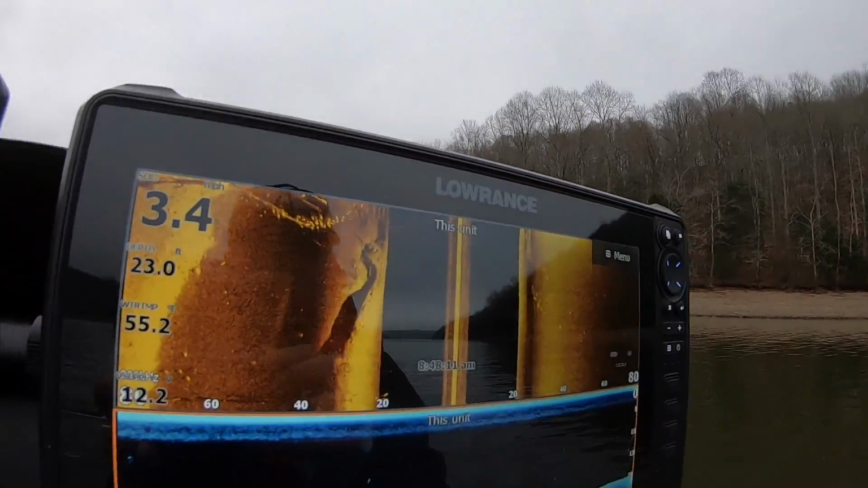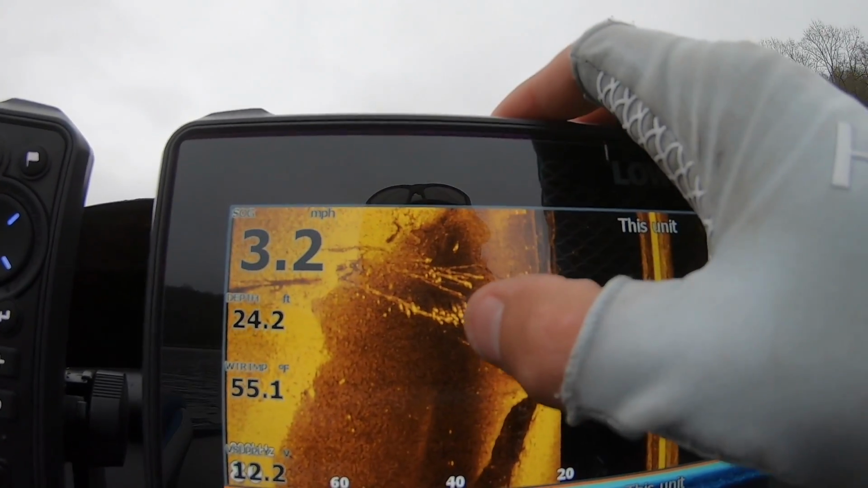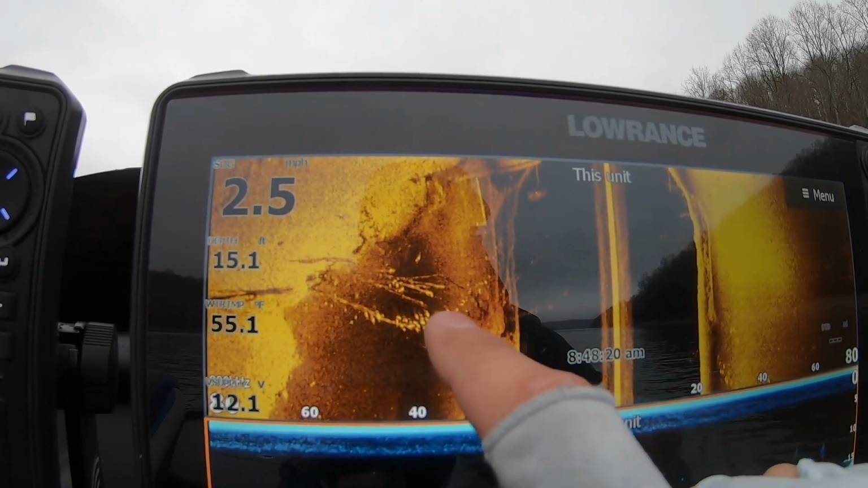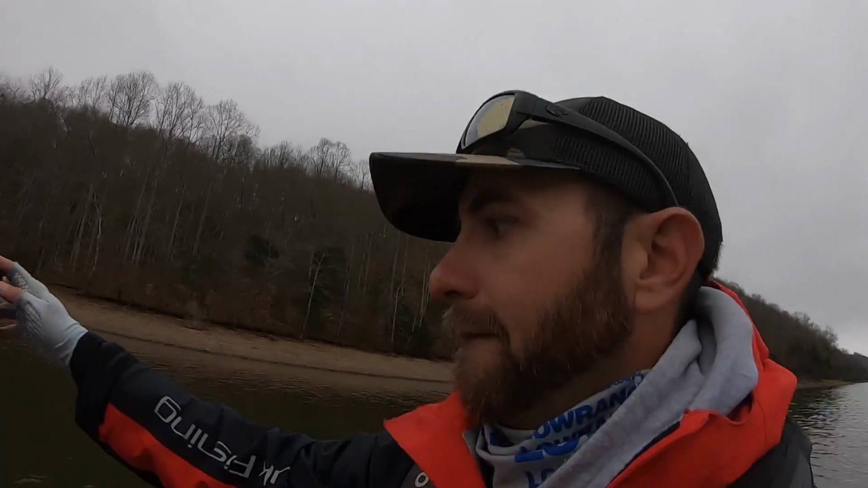There's a school of crappie right there. All right, that's what I'm looking for. You guys see that? So right here, there's a standing tree. There's the crappie suspended right up in the top of it right there. That's what I'm looking for. I'm gonna mark that. We will be coming back to fish that spot, I promise you.